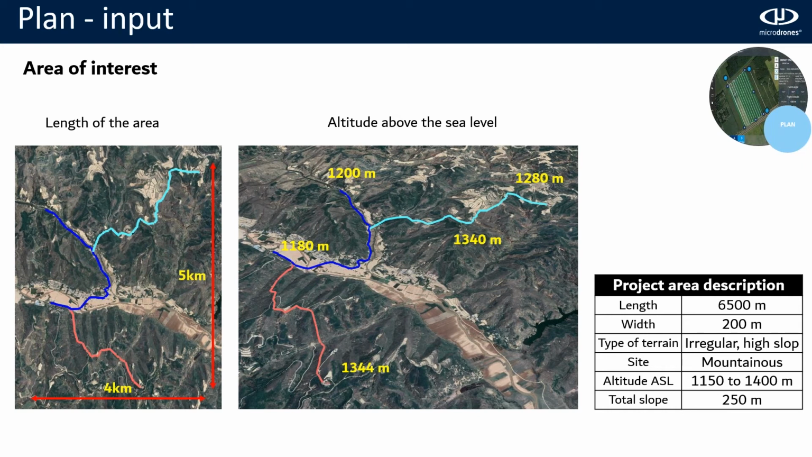Now, the corridor, as you can see, is around 6 to 6.5 kilometers, and the width of this corridor, they want around 200 to 250 meters, depending on the area. Now, it's a very irregular terrain in the mountain. The altitude above sea level is between 1,100 and 1,400 meters. This means that the total slope from the lowest point to the highest point will be 250 meters.